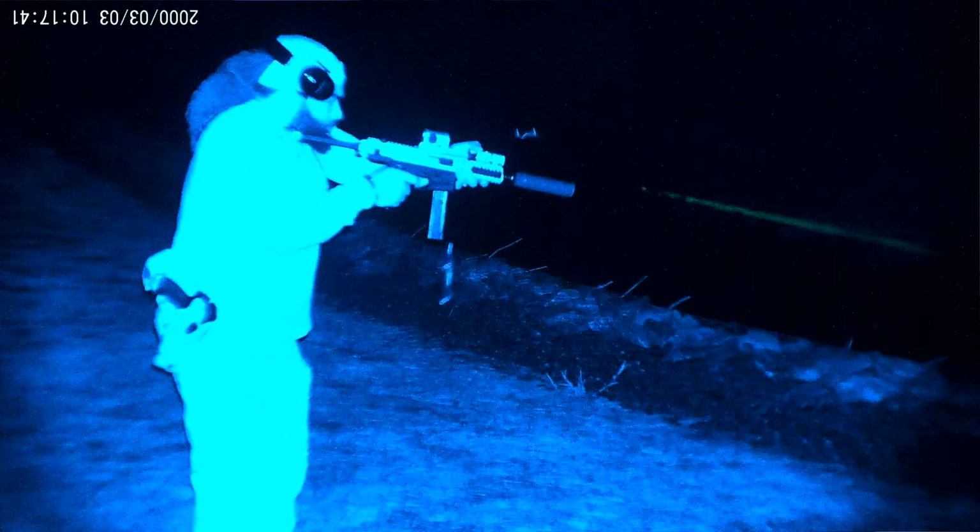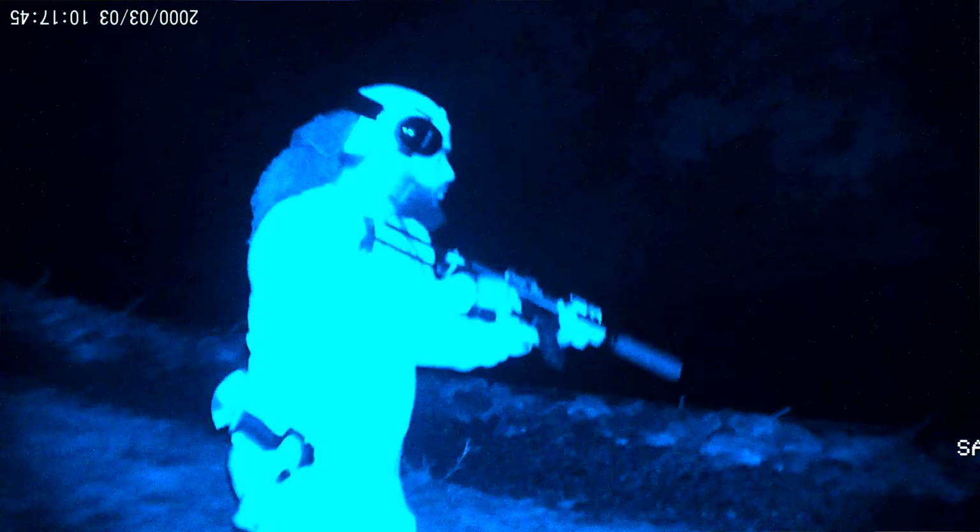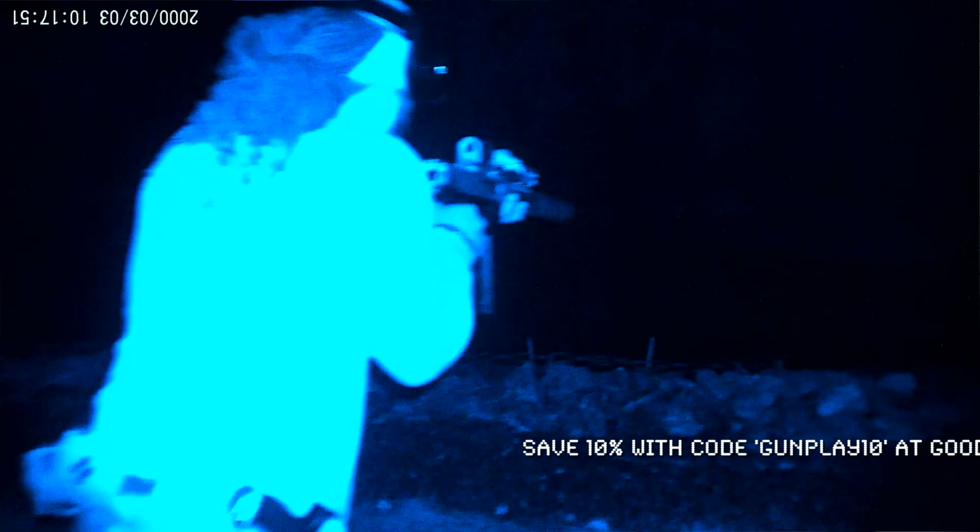Here I figured I'd let my buddy run it a bit, let him try his hand. Of course, at this point, he is using visible laser. And like I said before, these two are pretty much gonna appear similar on camera. Both do have a green laser, but again, with the Maul C1, you do get a white light in addition to that IR light as well, so that's pretty cool.